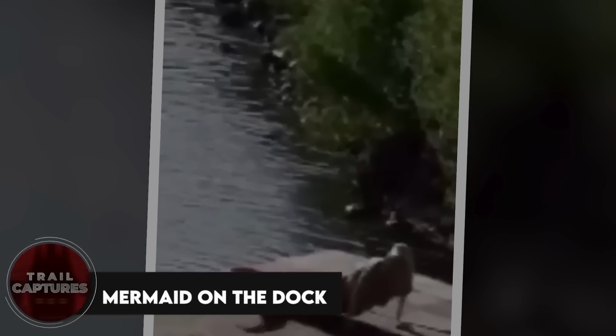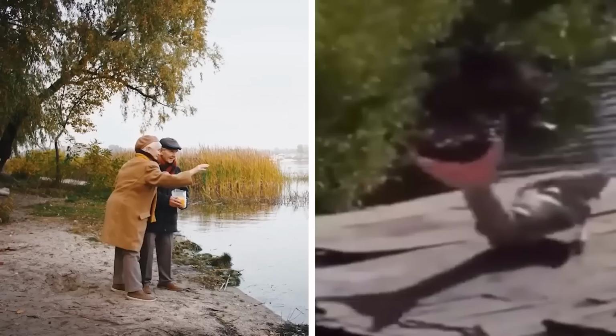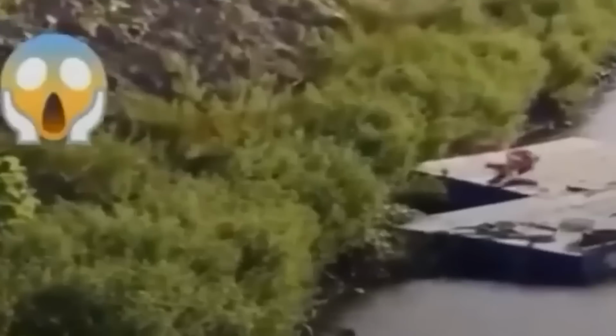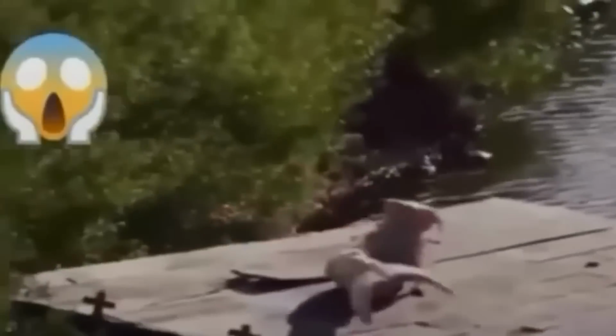Mermaid on the dock. Imagine there's a dock and out of nowhere a mermaid shows up. She looks all confused, swimming back and forth like she's trying to find her way to the water. But here's the strange part. There were people around, and they didn't do anything. I mean, come on, if I saw a mermaid, I'd be freaking out. You'd think someone would have called the authorities or something.